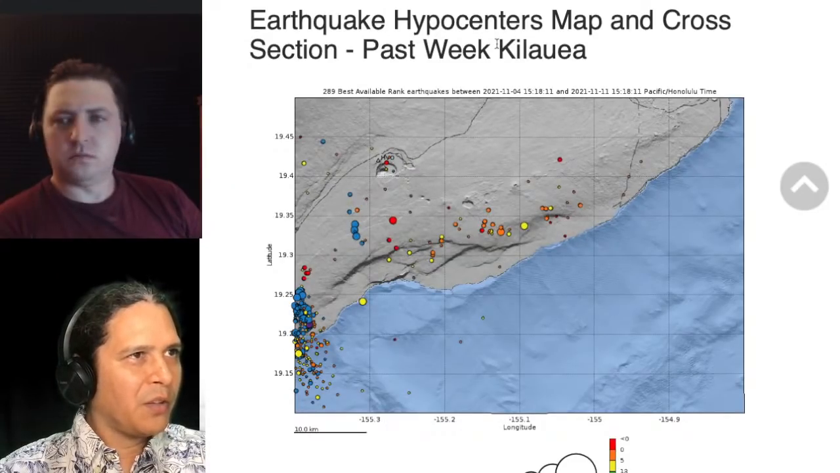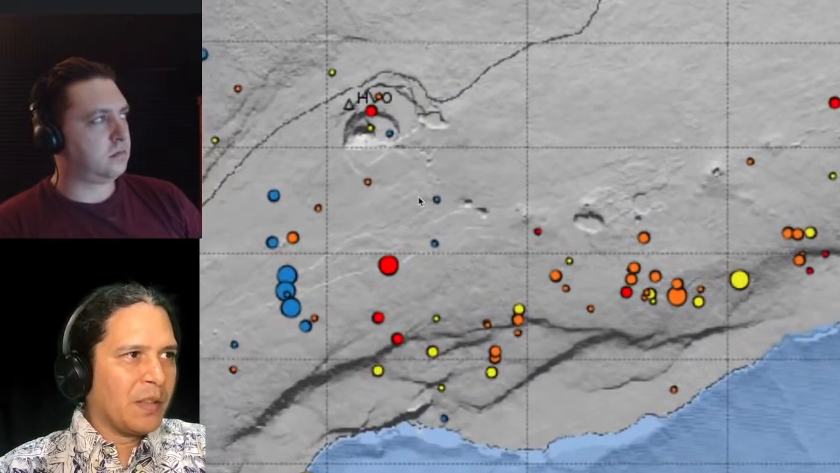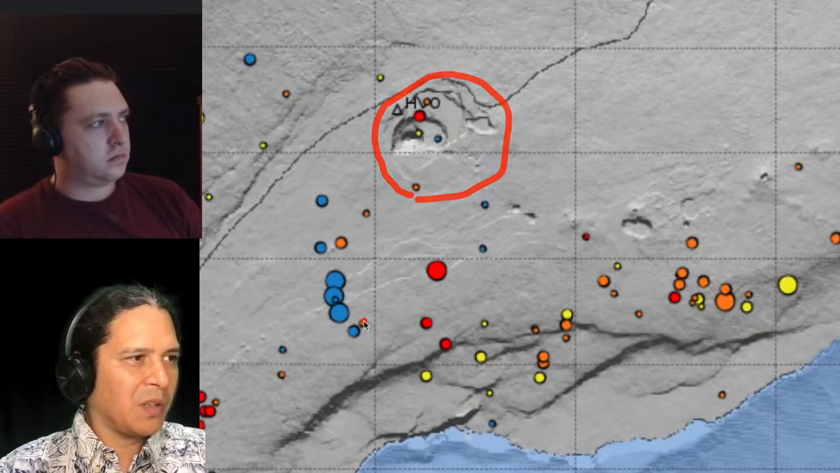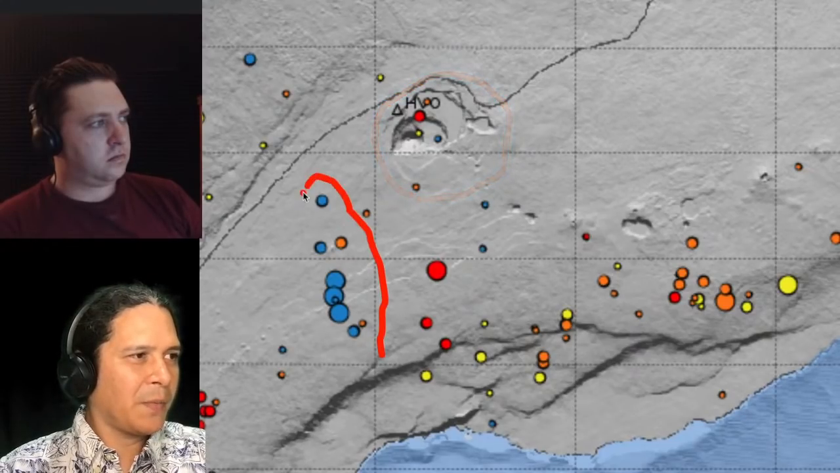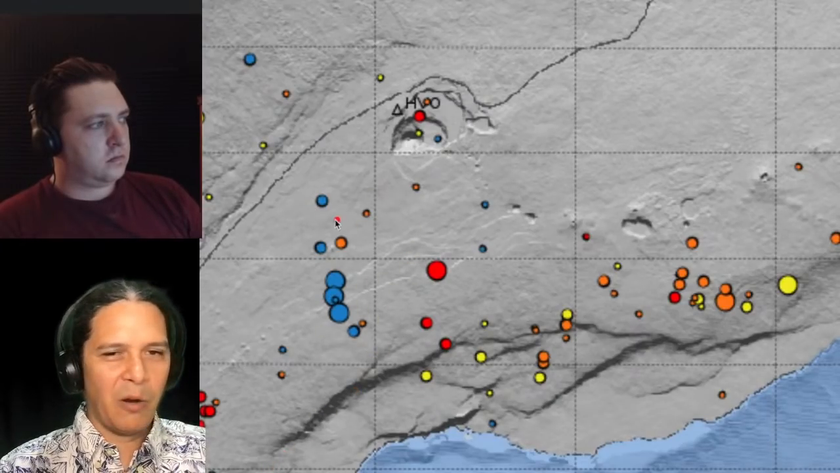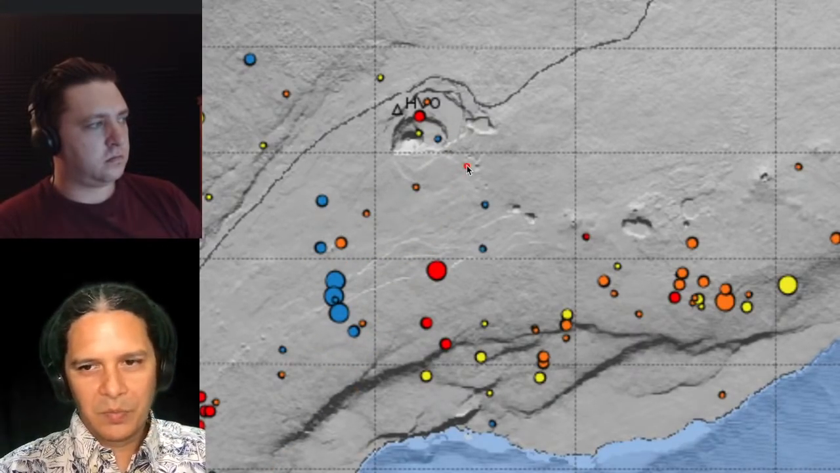All right, let's move on to the earthquakes. This is earthquakes over the last week. You can see not a lot of earthquakes around the summit caldera region right through here. There is a cluster of deeper ones, which are interesting, between this deep mantle plume pathway and the summit. So maybe there's some recharge of magma. That's typical to see earthquakes in those lower crustal areas after eruptions put out a lot of output.